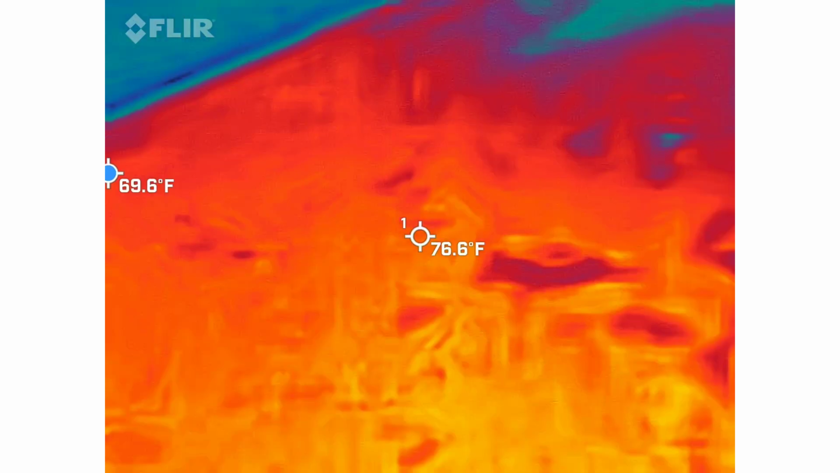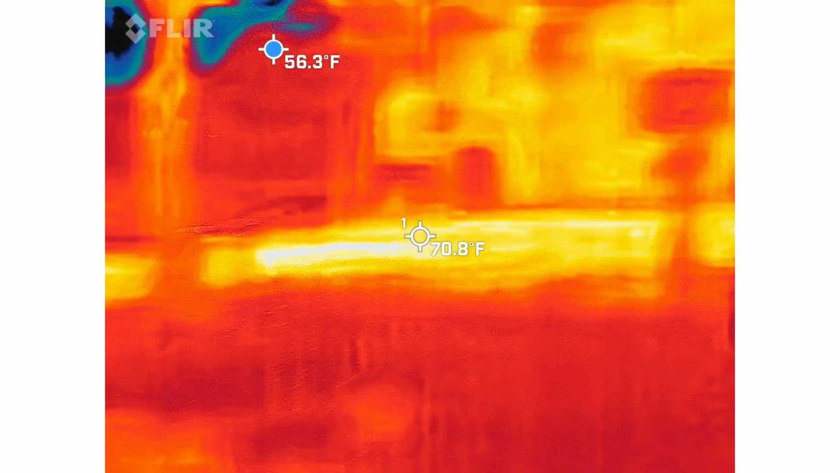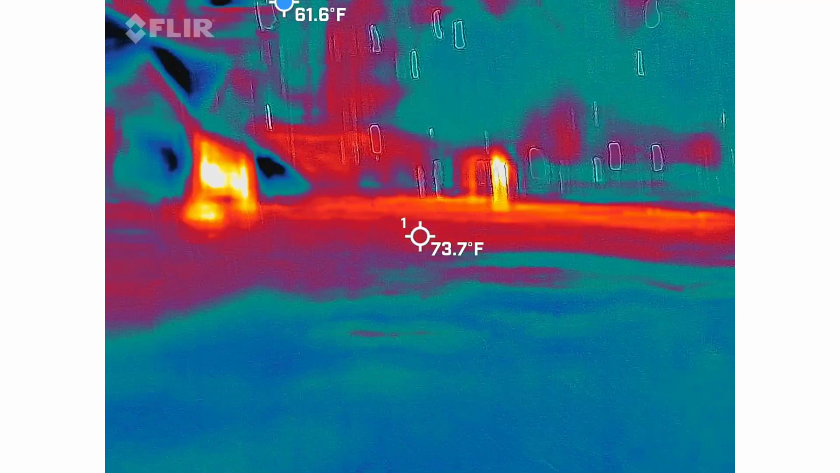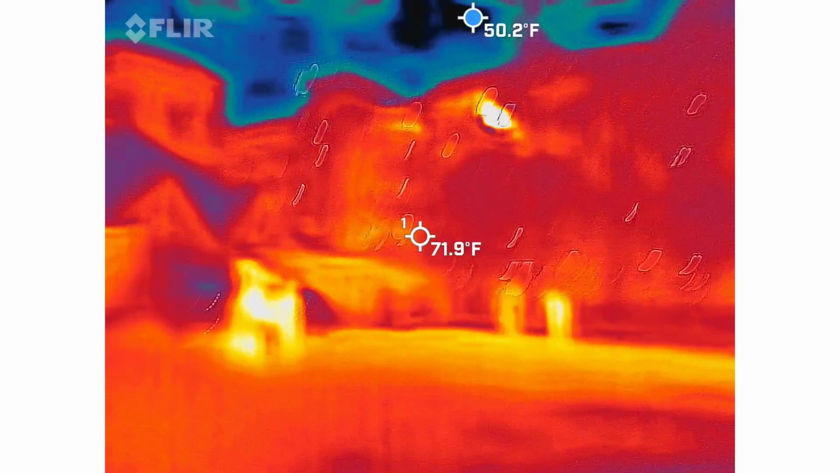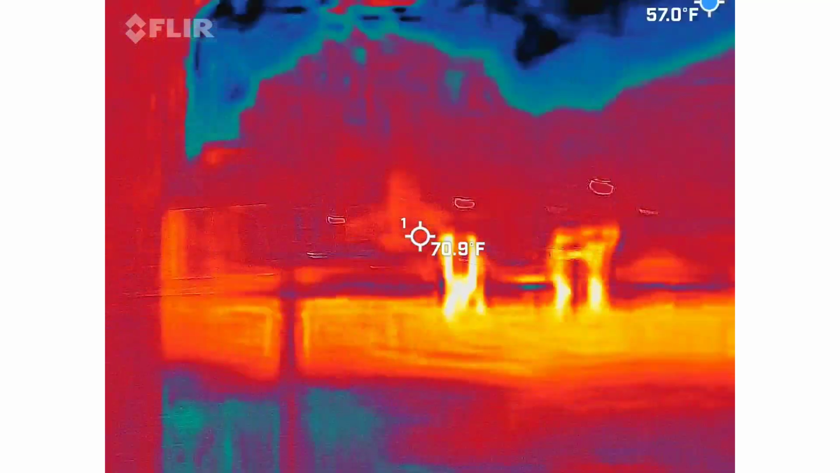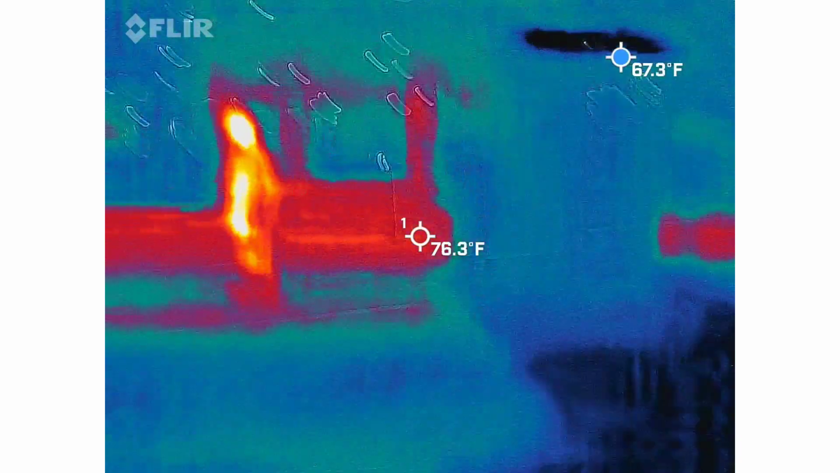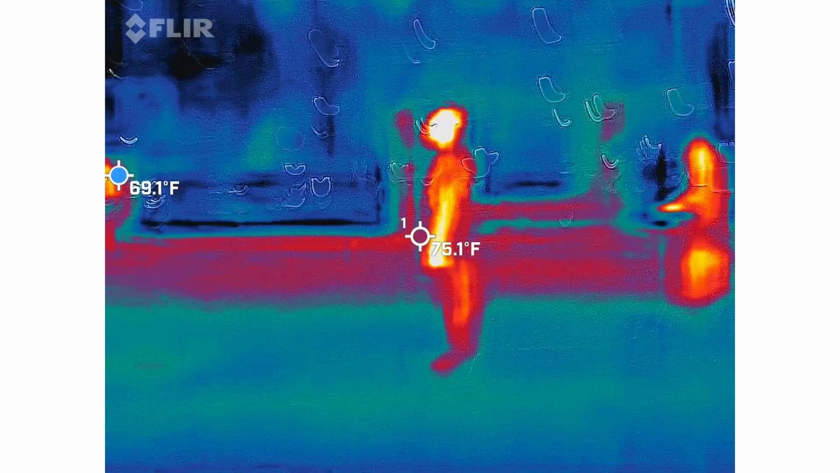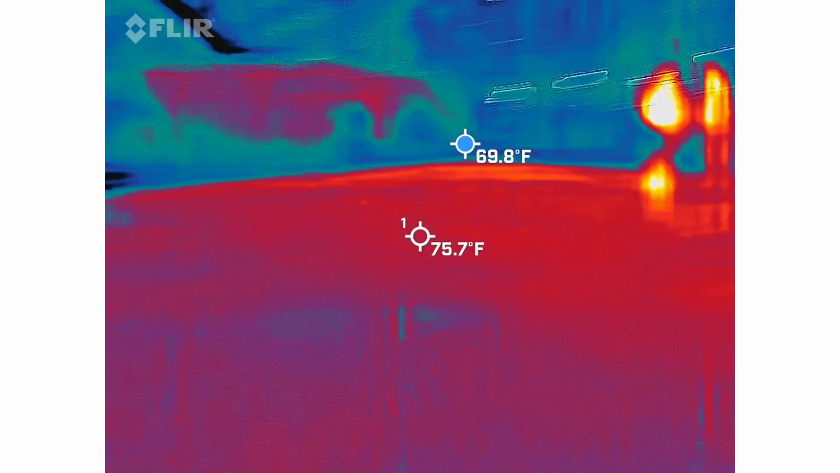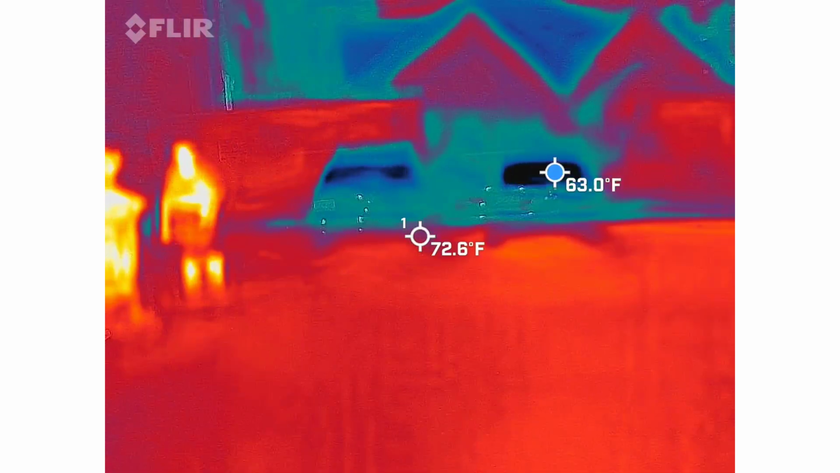It's my eyes over there. He's a number 59, so he can pop up somewhere.